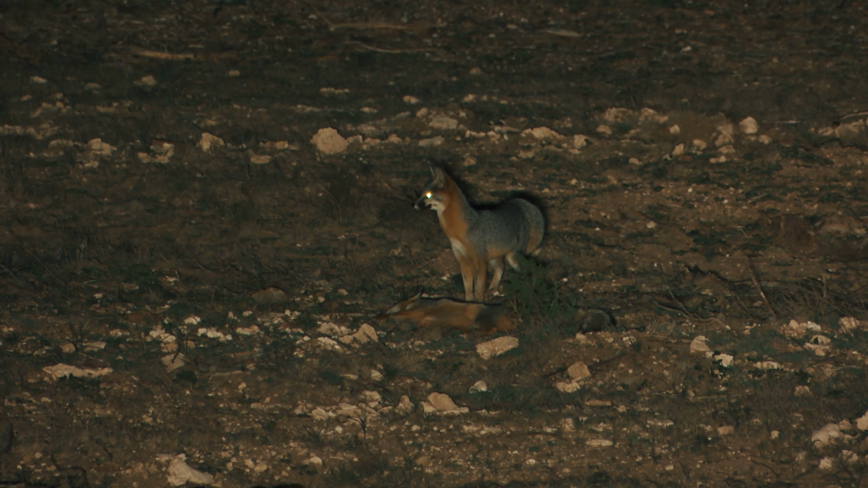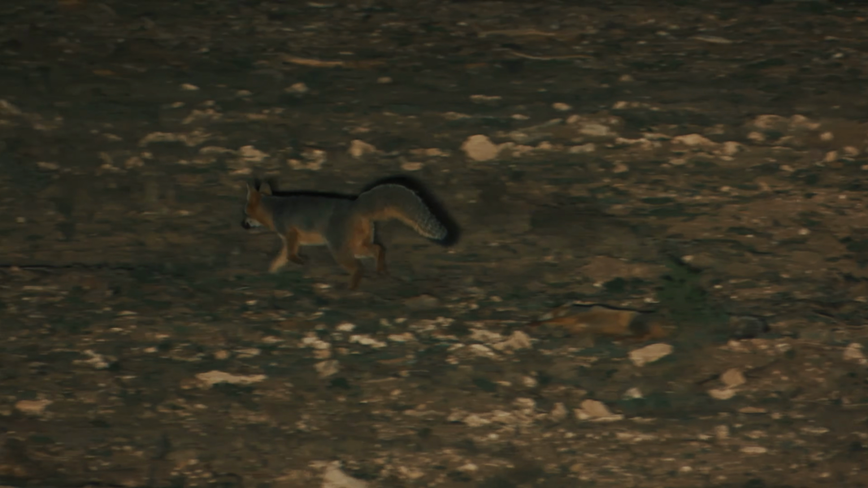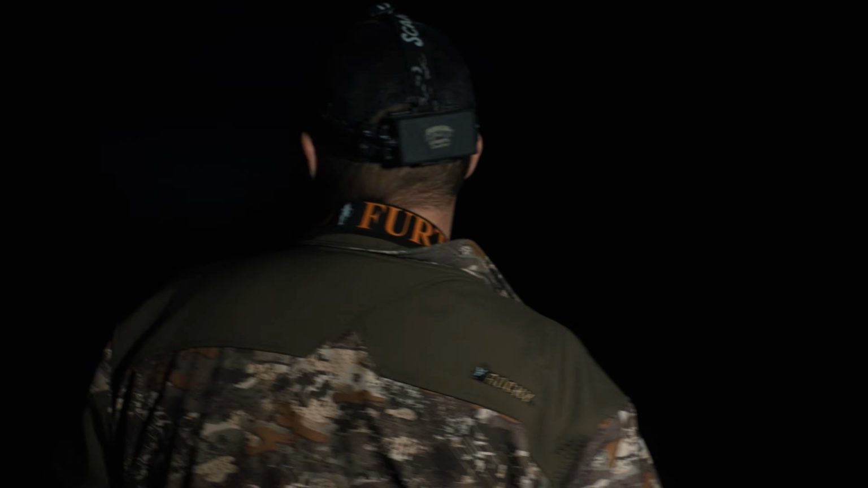It's so fun. I mean, there's coyotes. We heard coyotes howling just now, not far from here. So there's coyotes, fox, cats, maybe a red fox in here. There's all kinds of critters running around out here, but if they keep coming like that, boys, we are gonna have a good time. Let's go get some more. Let's go do it. I'm gonna let you shoot one next time. Let's go pick them up, if I can remember where they're at.